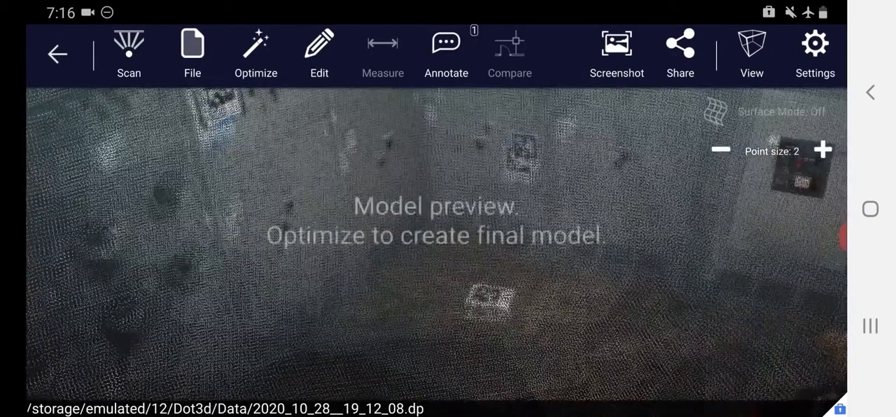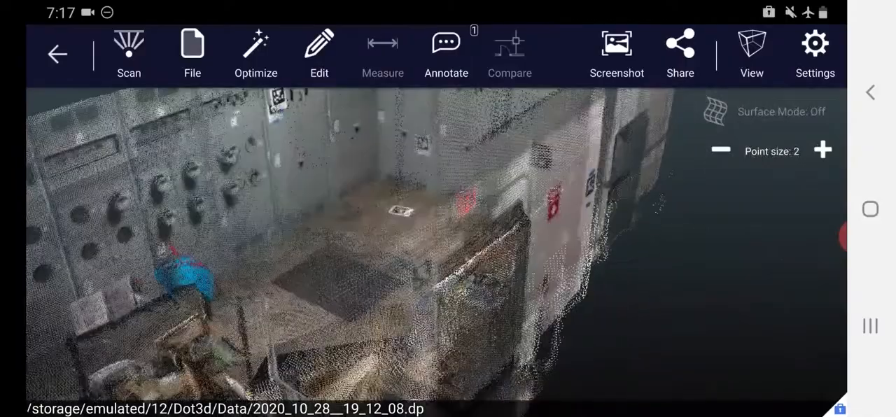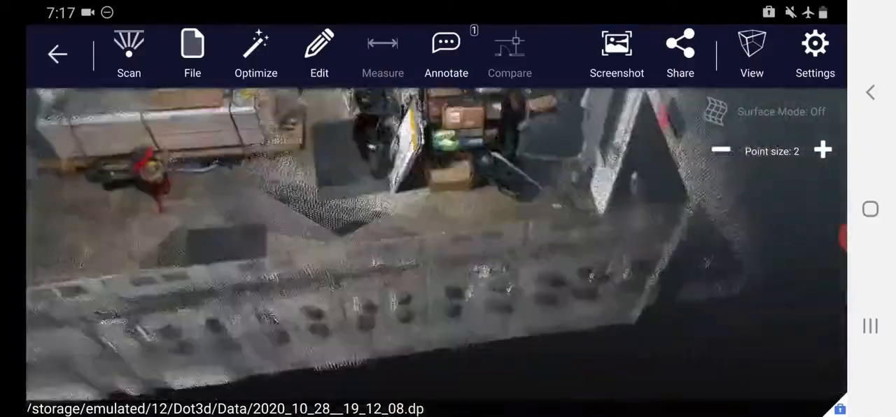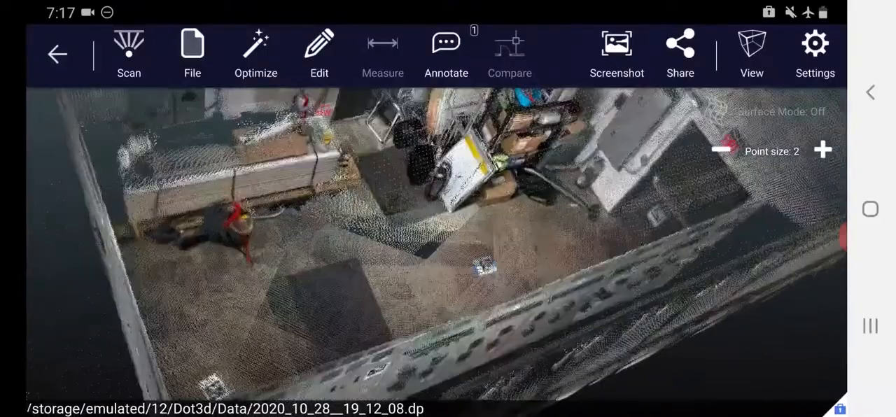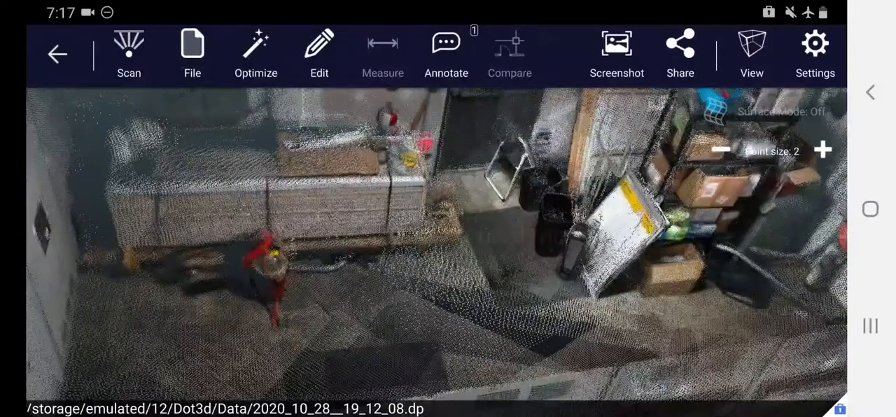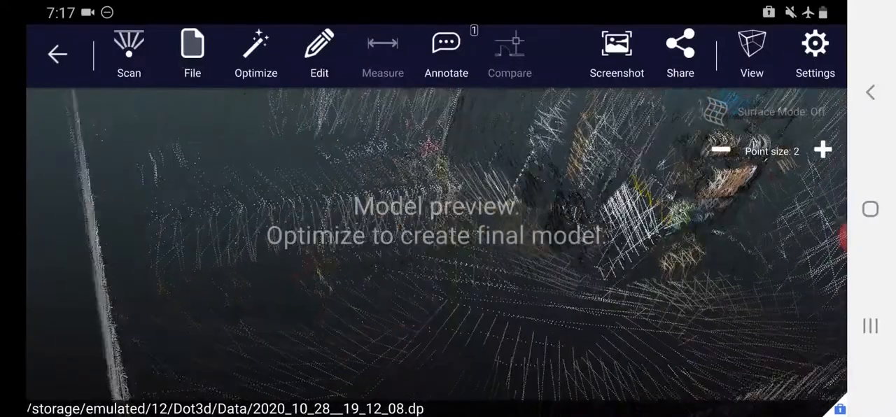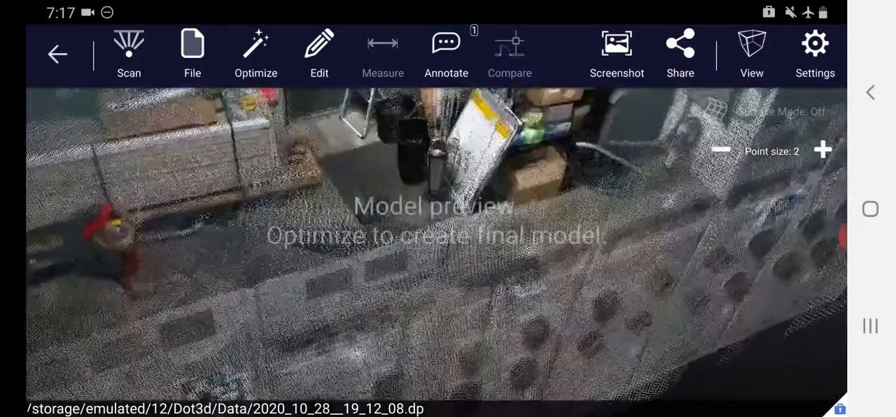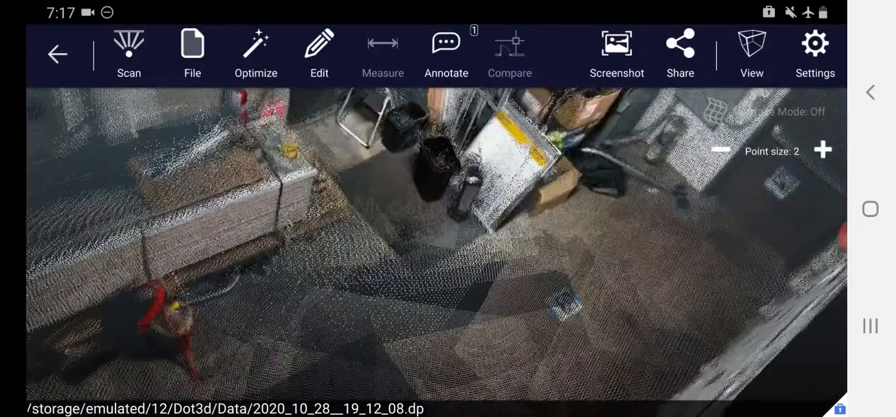So here we see our unoptimized data set. This is by no means the final result, but it's a chance to make sure that we got everything that we need. So this is an opportunity just to see if there's any holes or gaps in your data, any areas that you wanted to capture some more detail on. So for example, the stack over on the pallet in the corner here, we can probably get some more detail on that over there on the left. We also have a little bit of a hole in the floor that we want to try and fill in.